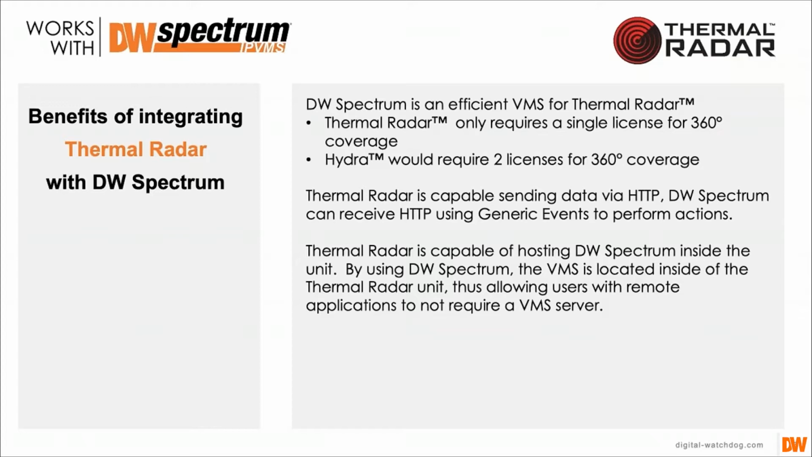You mentioned moving PTZs to presets, but other cameras, not just the Hydra, not just the camera that is connected to the thermal radar, but other cameras in the system can pop up on the screen, or if they're PTZs, they can move to those preset locations.